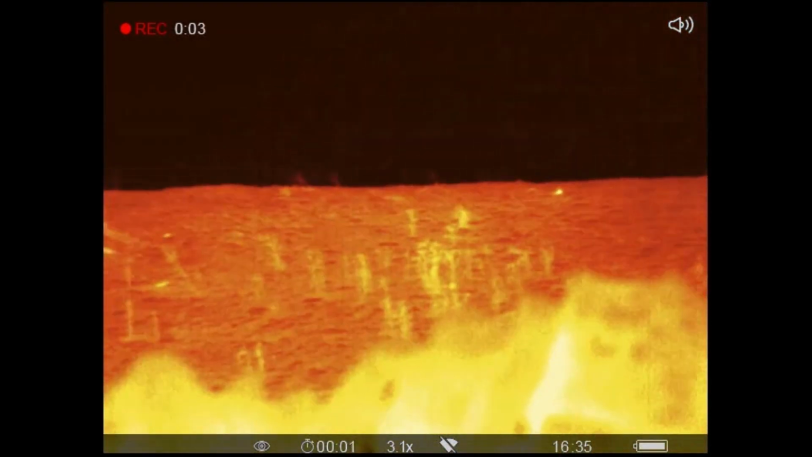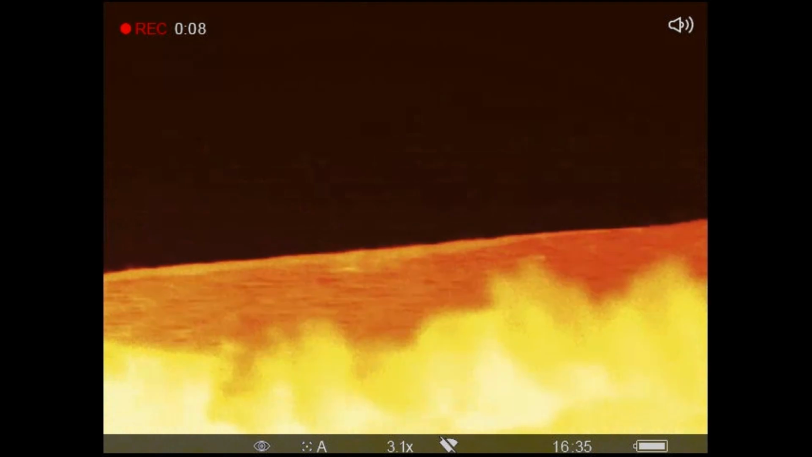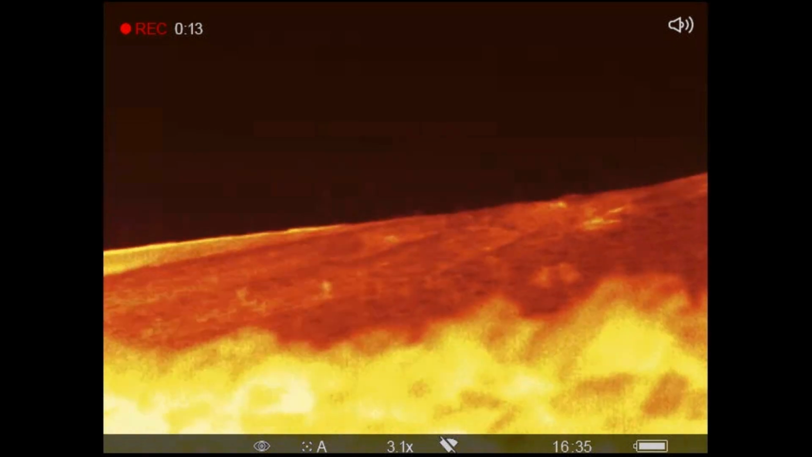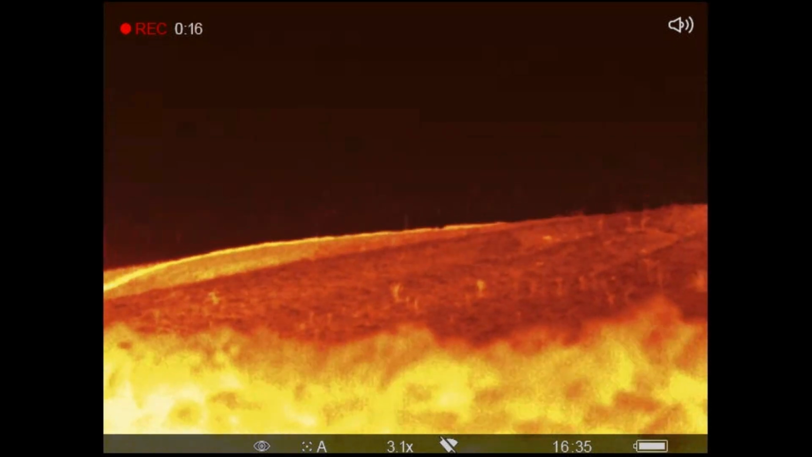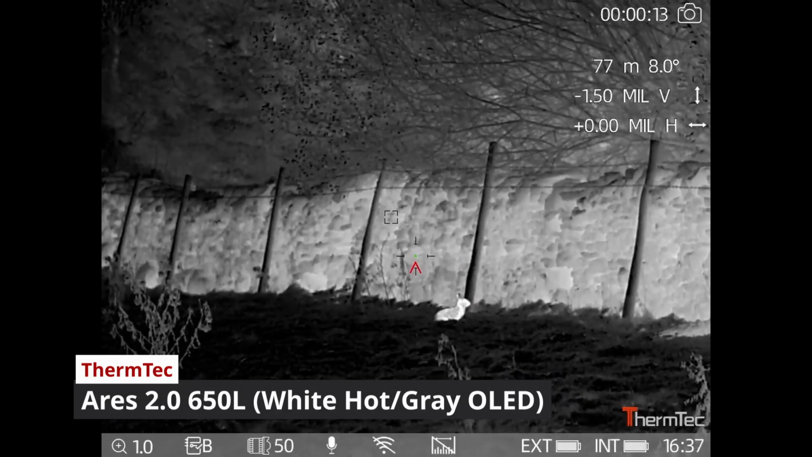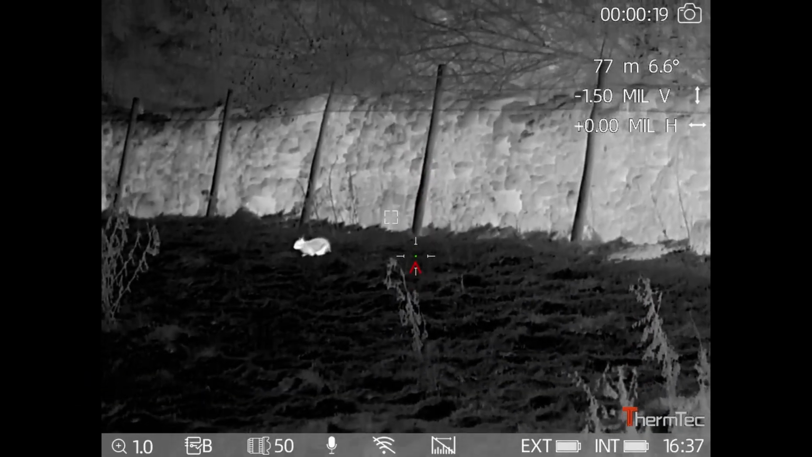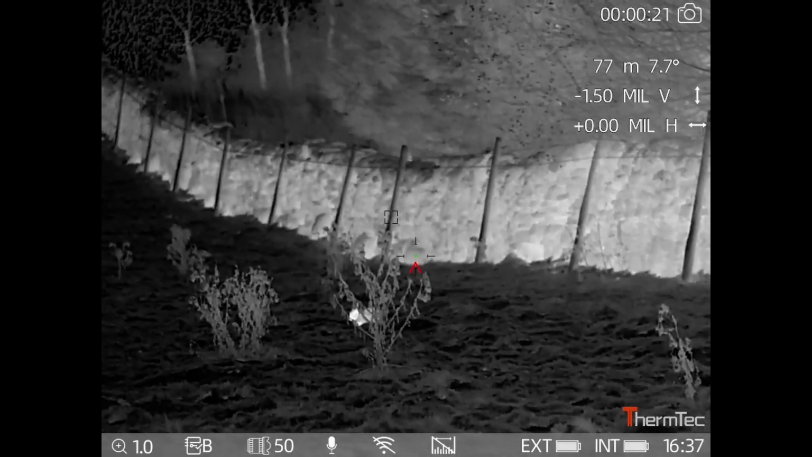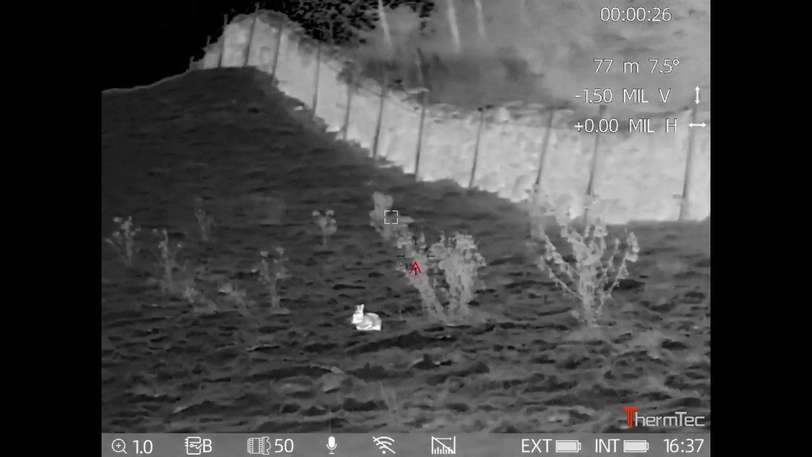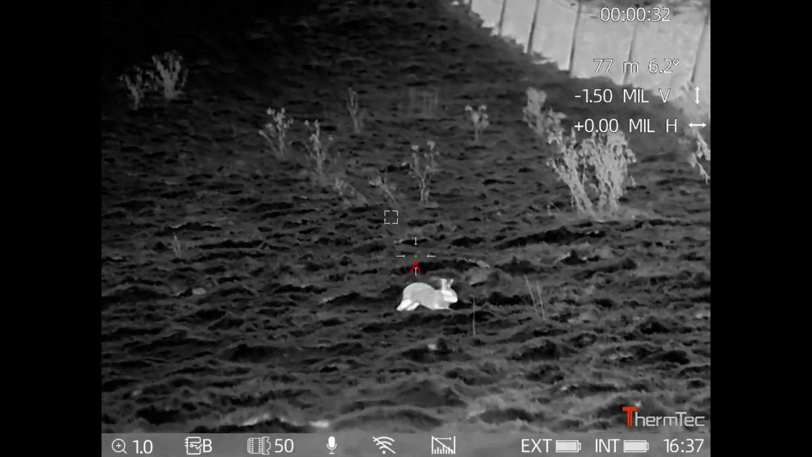I'm just having a quick peek over the dry stone wall to see what's about. There's one or two on there. Not many at the moment though, but still early. Weather conditions are perfect tonight for the thermal. Well, so far, that can change. But I'm letting this one come running down so you can see how detailed the image is. Thermal's just come a long way from what it was in the past.